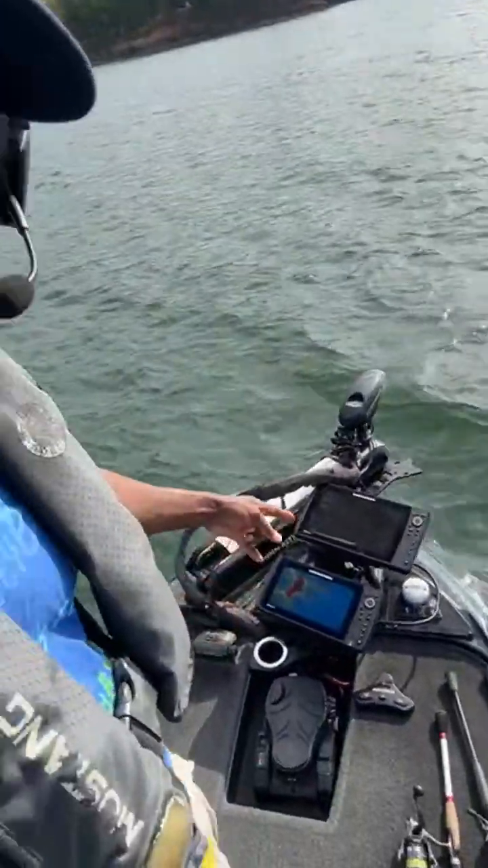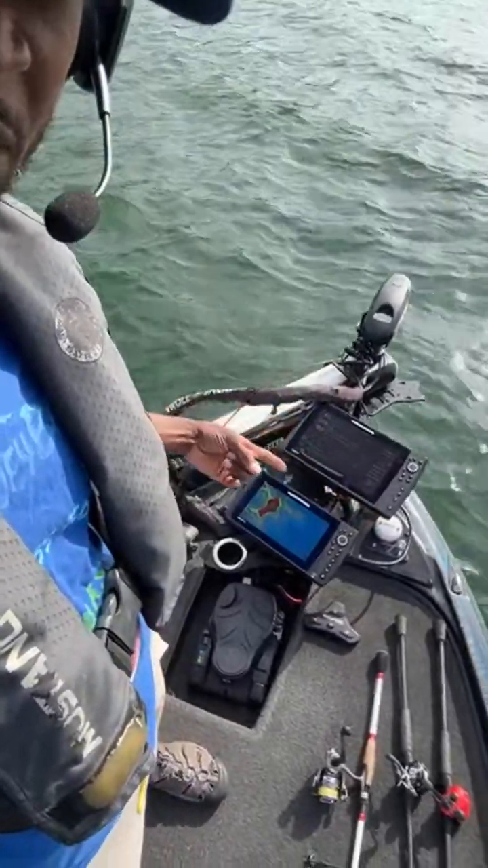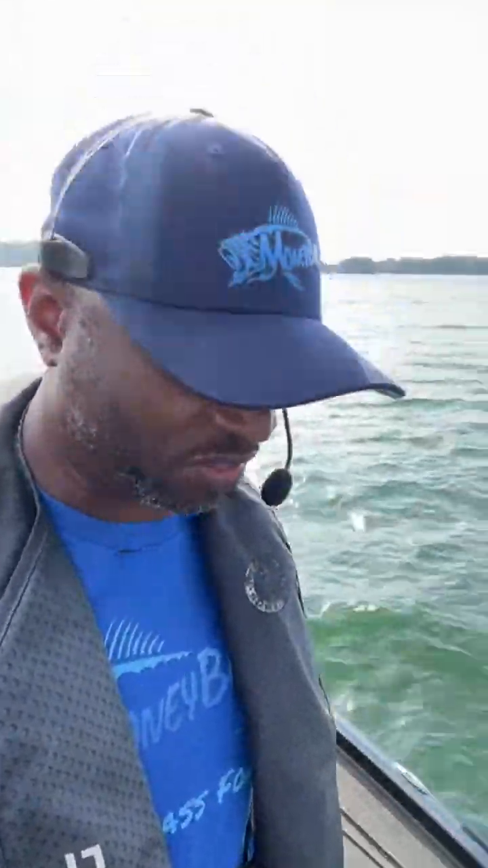So I have a 12-inch up here on the front. This is what I run my live imaging with. That's the 12. This right here is a 10-inch, no, that's a G2N unit. So it's one of the older units, but I run my 360 on that.